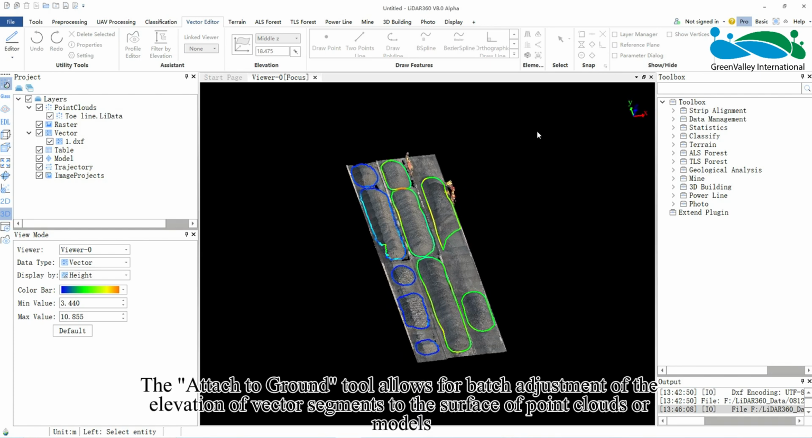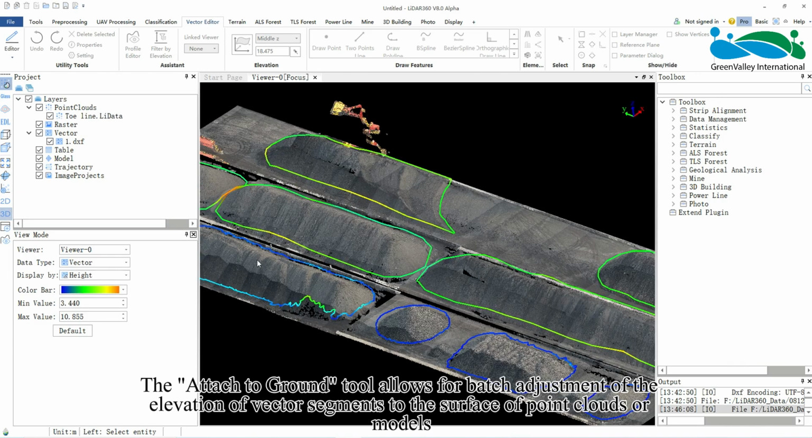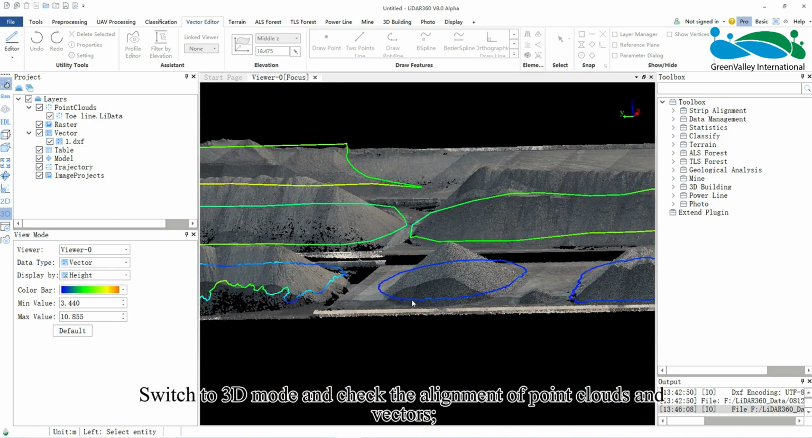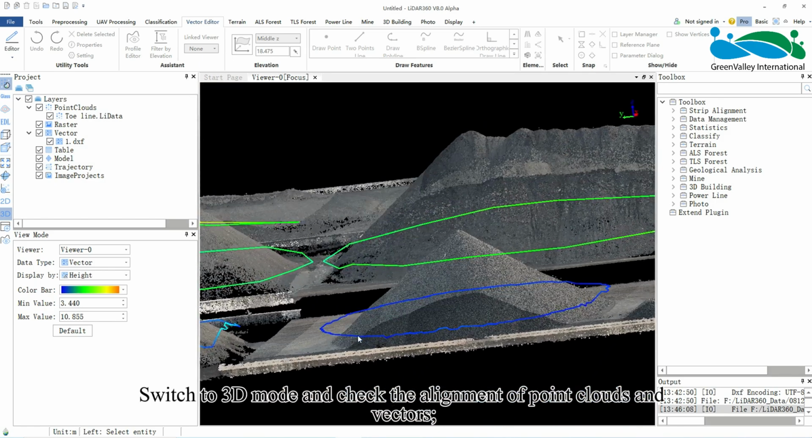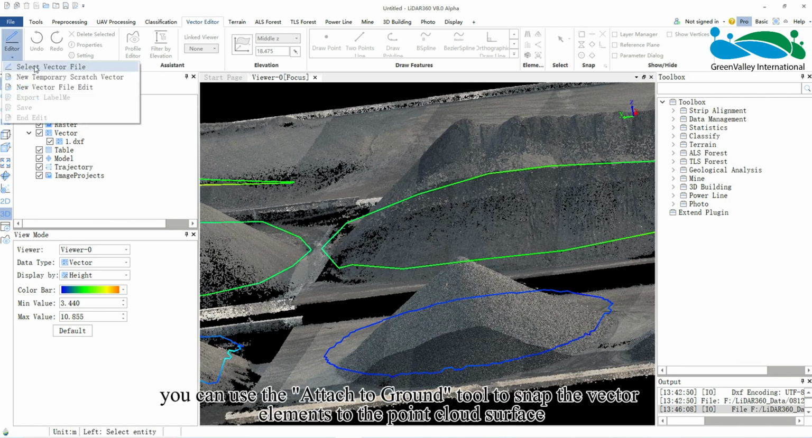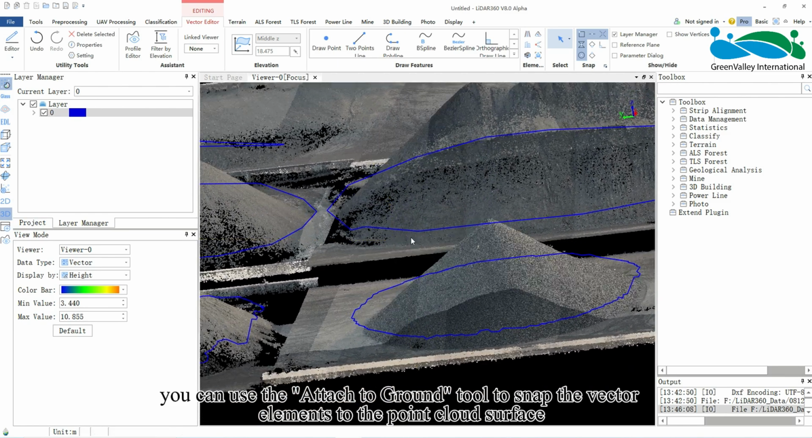The Attach to Ground tool allows for batch adjustment of the elevation of vector segments to the surface of point clouds or models. Switch to 3D mode and check the alignment of point clouds and vectors. If there is a significant distance between the vector elements and the point cloud, you can use the Attach to Ground tool to snap the vector elements to the point cloud surface.